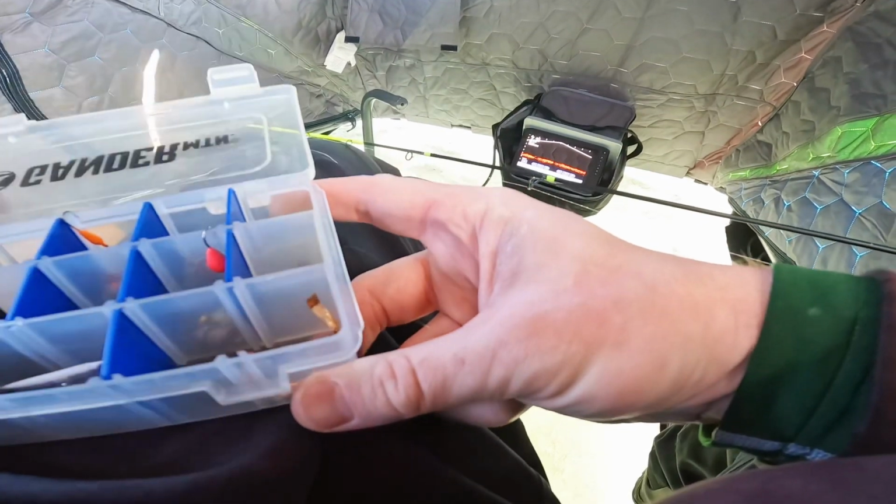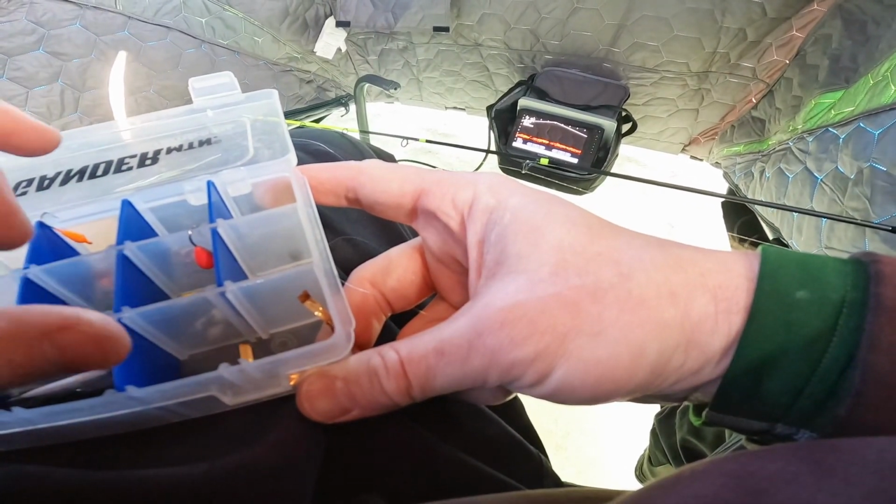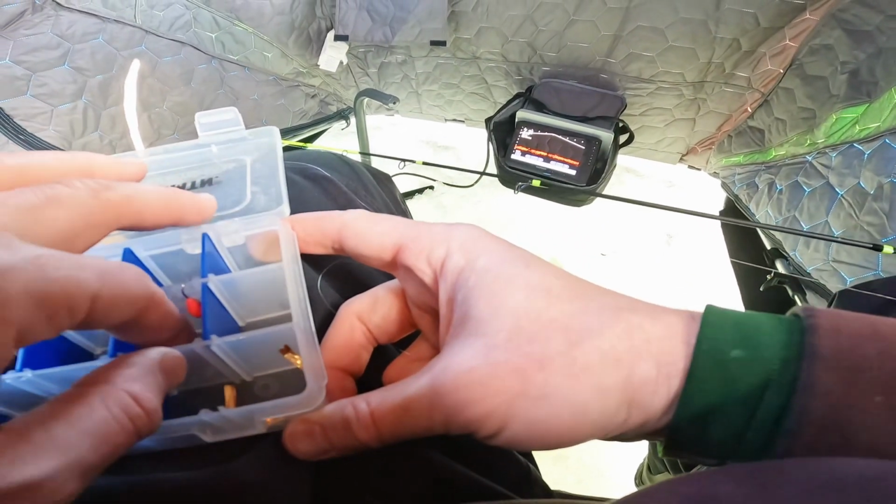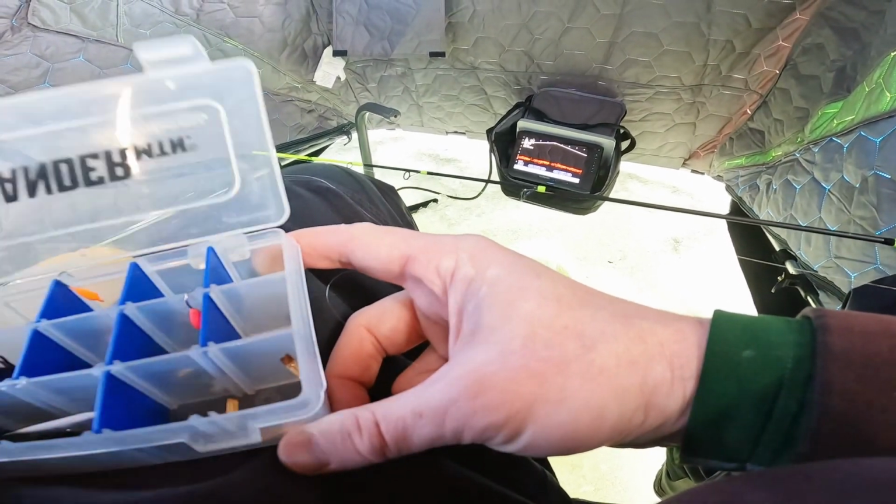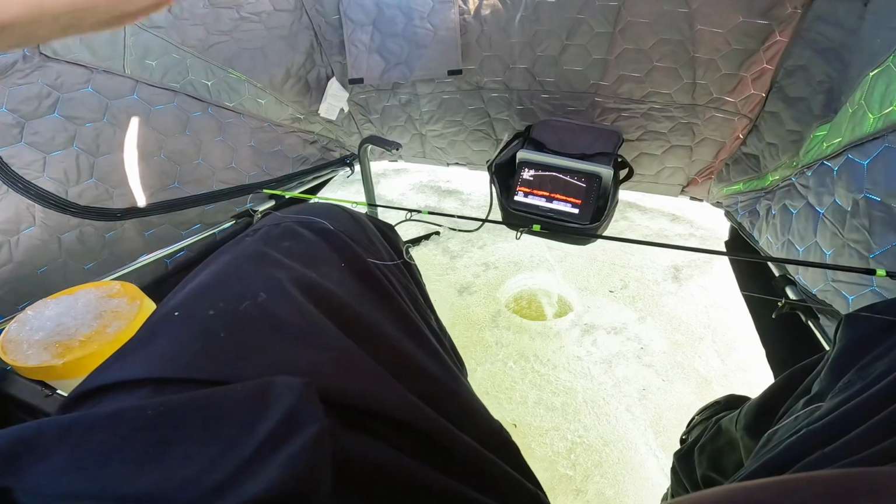That's unfortunate. We'll go with silver. That'll throw off a lot of light too. Well, it's a first. It felt heavy too. I don't know what it was, but maybe it was one of those big ones we saw earlier this morning.